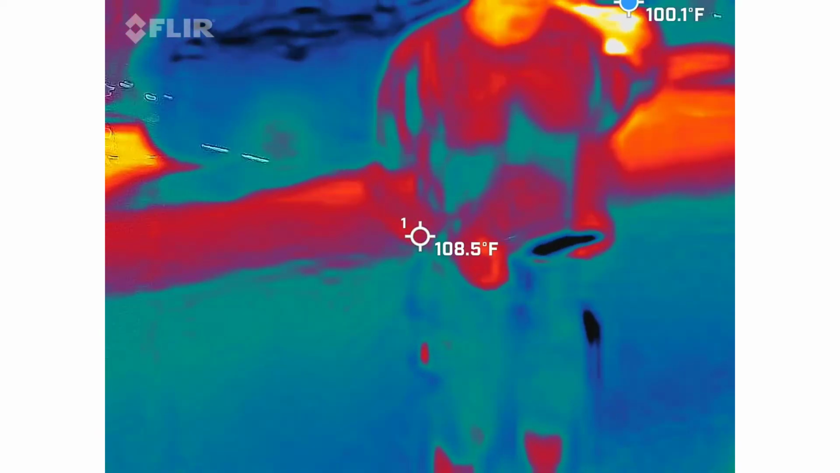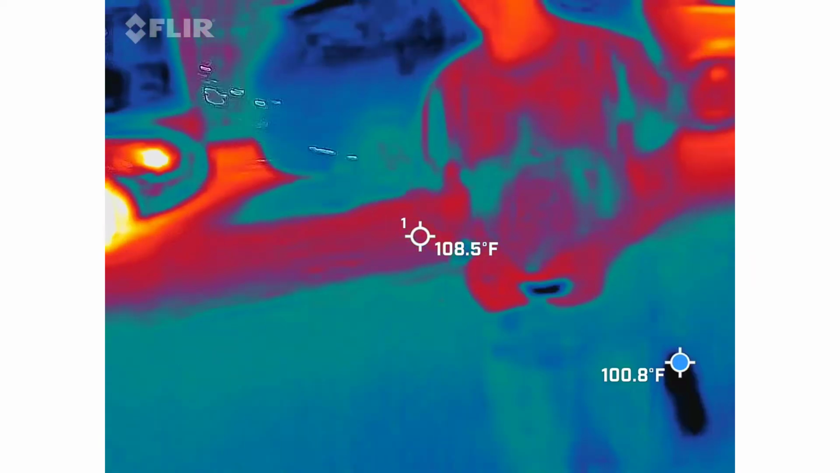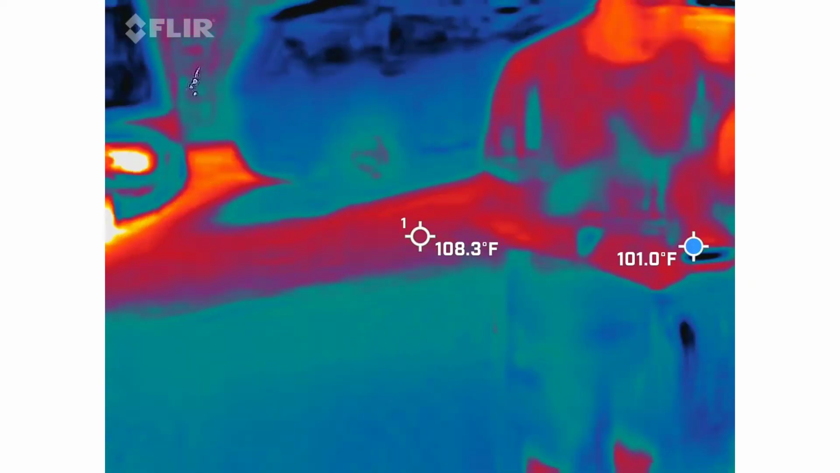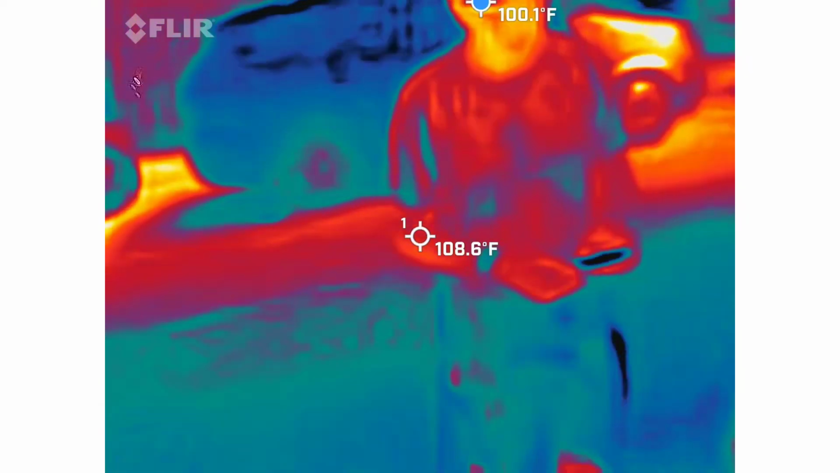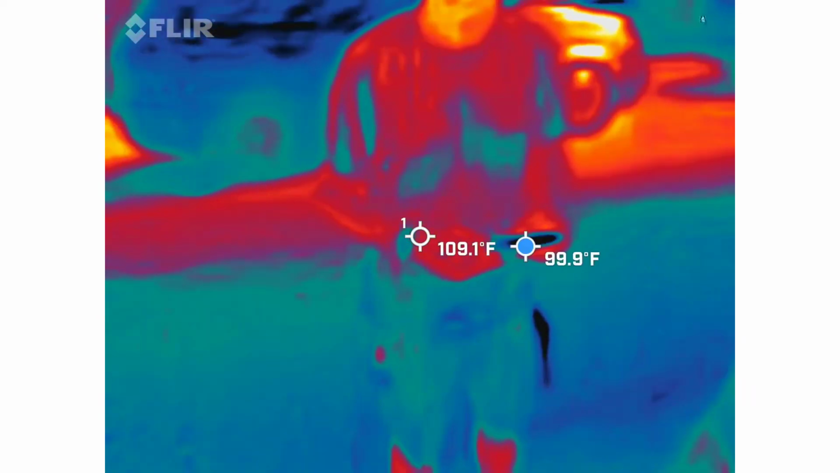Spirit boxes. We're going to be using several different types of spirit boxes. So spirit boxes, basically if you watch the TV shows, this is going to be your white noise.